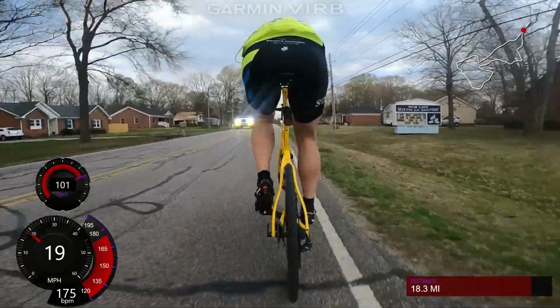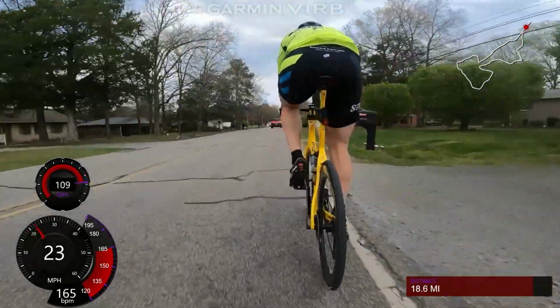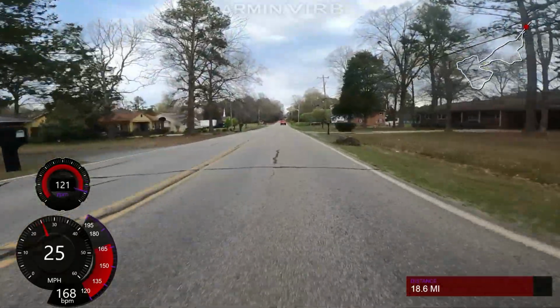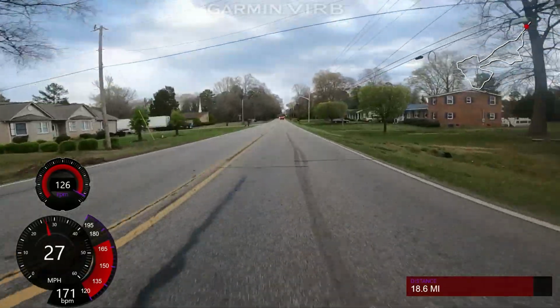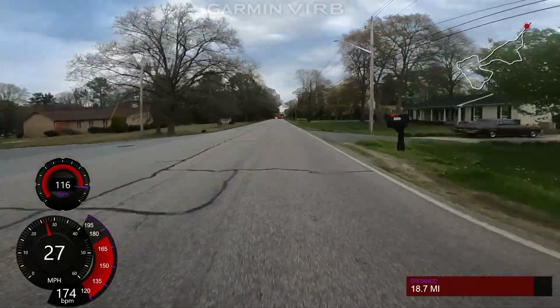We got dropped. I don't think he's going to sprint. So I'm just like, you know what? I'm not going to kick it, but I'm going to pick it up and go a little bit harder. Because I still want to finish. It's fun to sprint for the line. But one of the other things is I don't know where the line actually is.